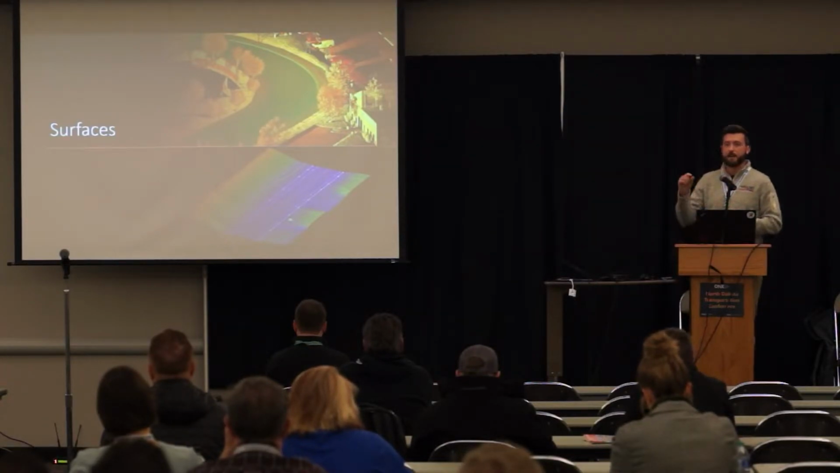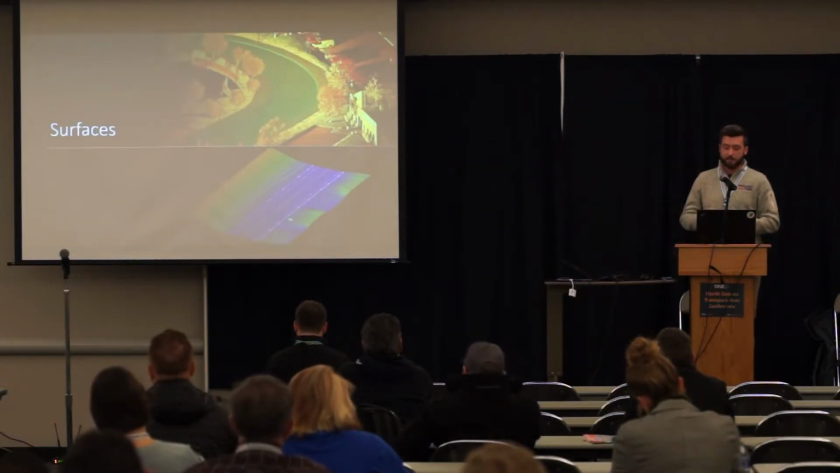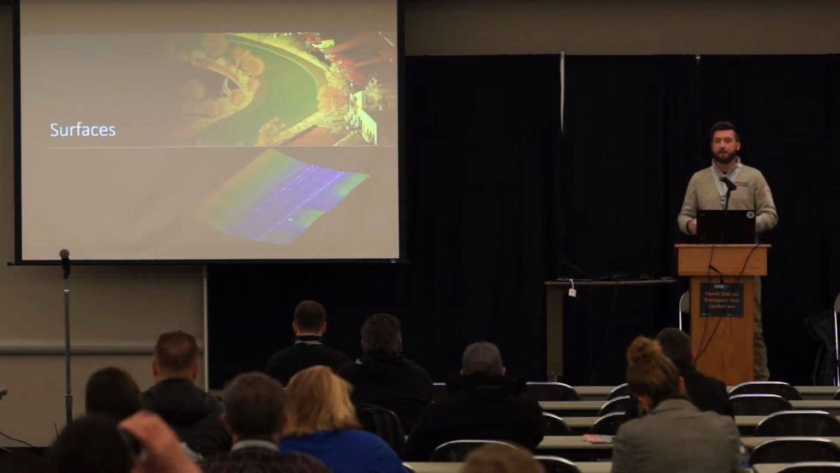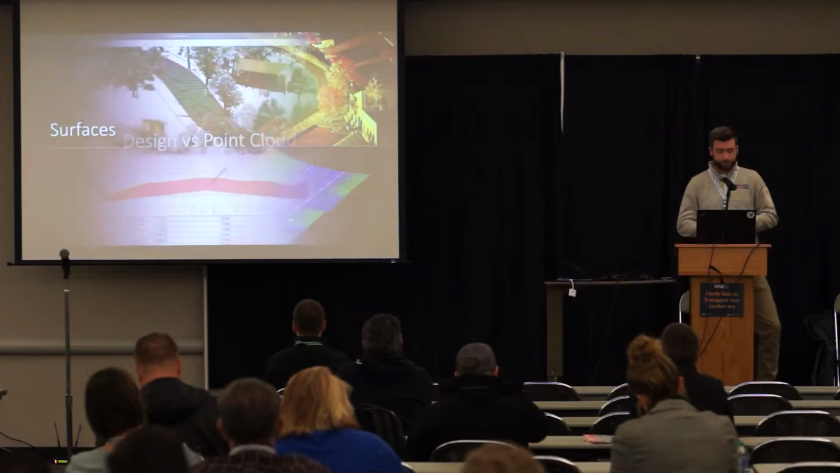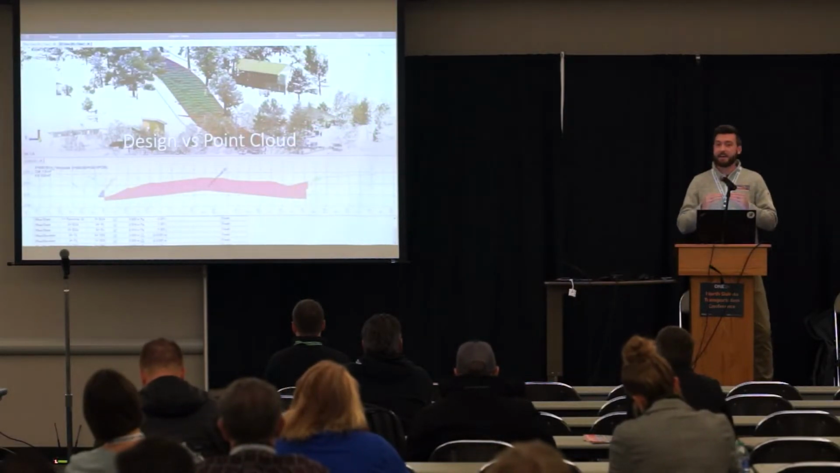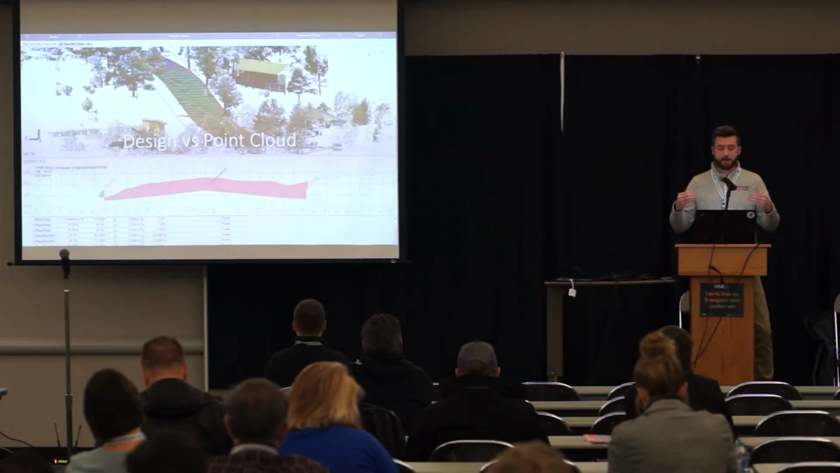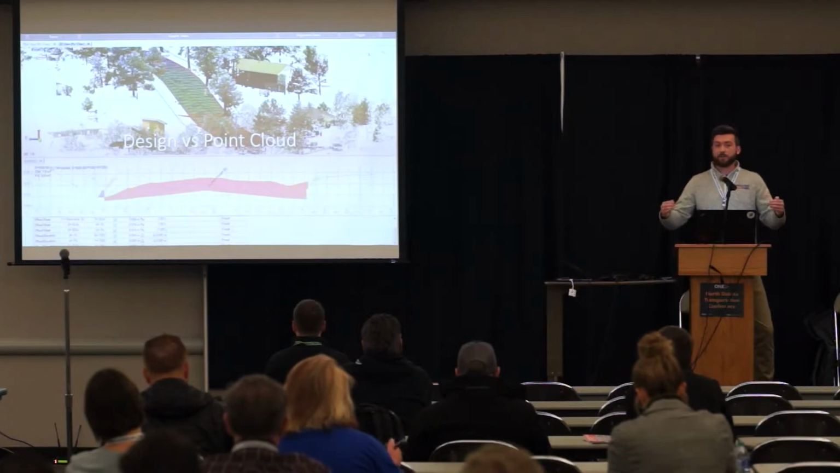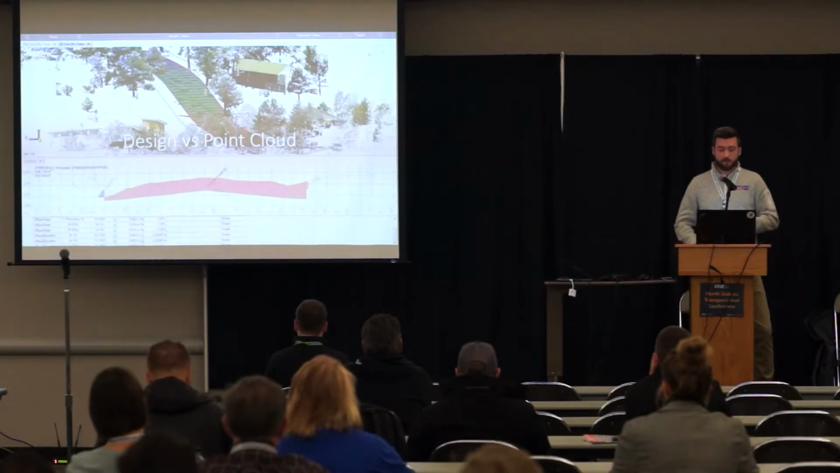This is collecting information at centimeters of spacing, and that way we can create a very detailed surface model and get accurate quantities if that's what we're looking for at the end. And being able to take that as built or surveyed, take that point cloud, convert it into a surface model, and then compare it against a design to know where these quantities are coming in from.